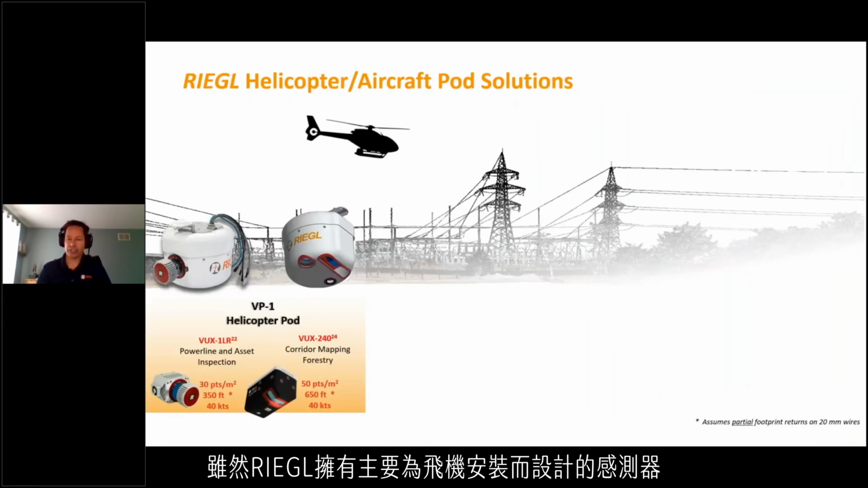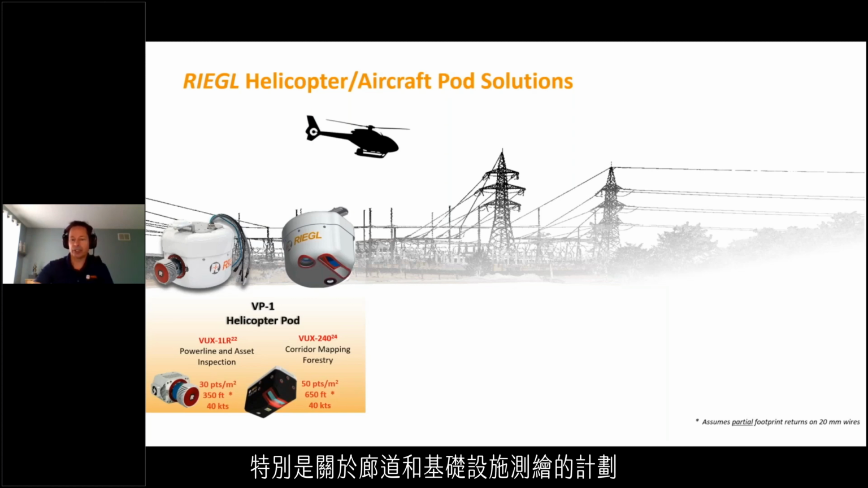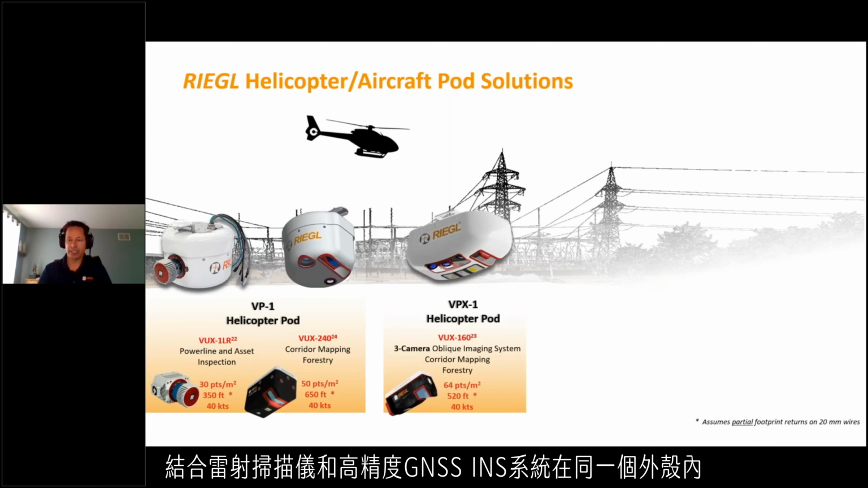Now, while RIEGL has sensors that are primarily designed for aircraft installations, we also have a broad portfolio of external pod solutions. The popularity of RIEGL's original VP1 helipod has meant an expansion of this series to accommodate more sensors and with configurable sensor orientations for varying application requirements, particularly as it relates to corridor and infrastructure mapping initiatives. The newer VPX1 pod enables hybrid sensor configurations with up to 3 supporting imaging sensors combined with a laser scanner and high accuracy GNSS-INSS system within the same enclosure.